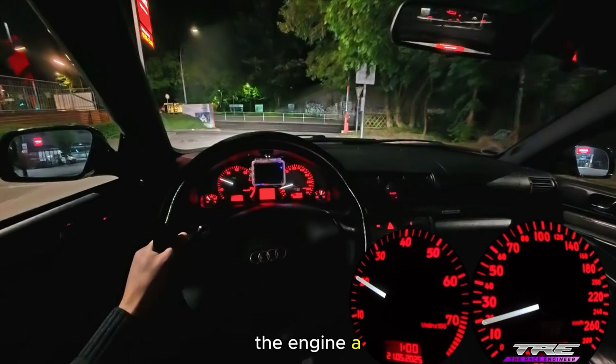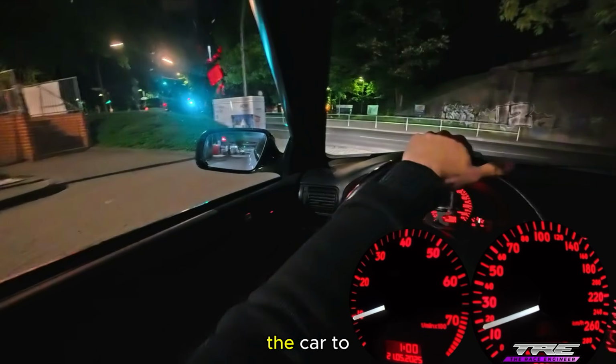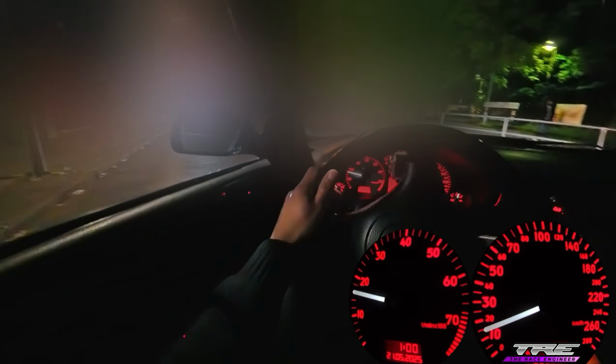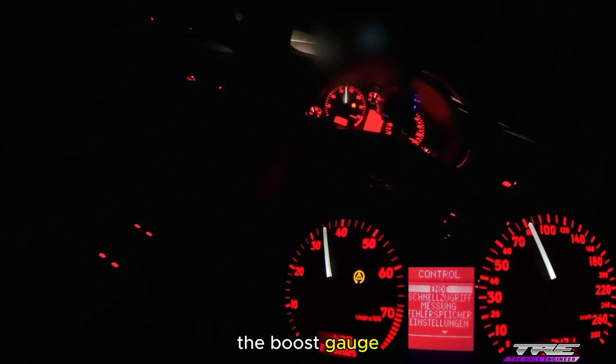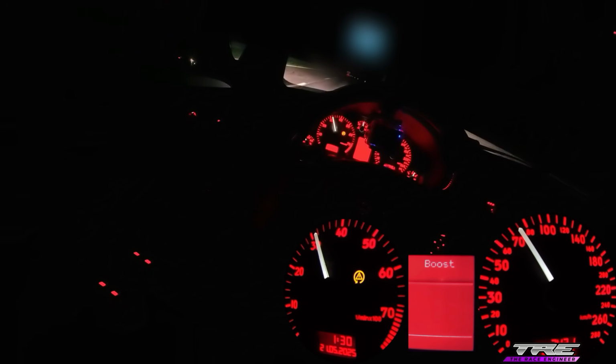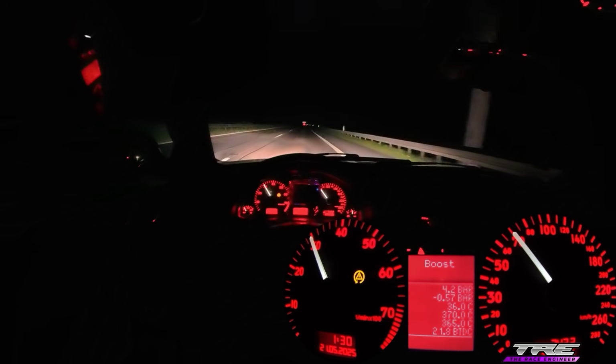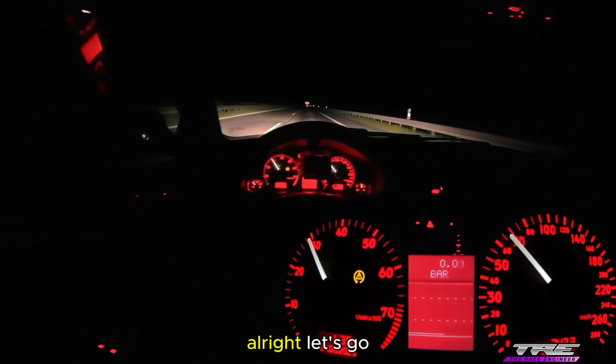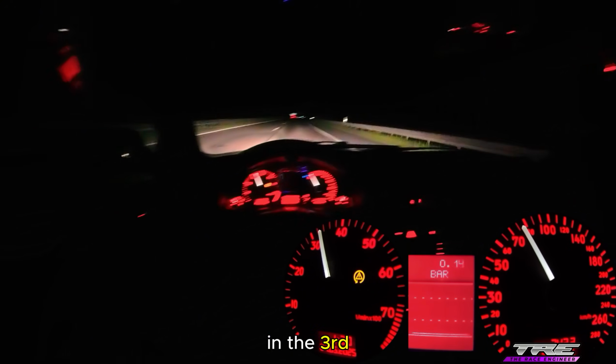Warm up the engine a bit first, then I'll push the car to its limits. Let me connect the boost gauge to the cluster really quick. Alright, let's go for a pull in the third gear.